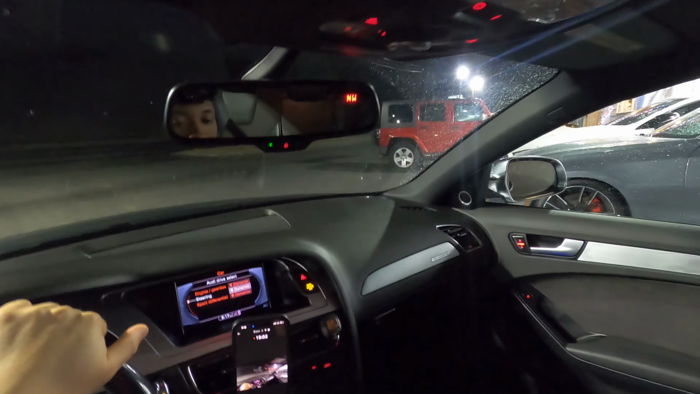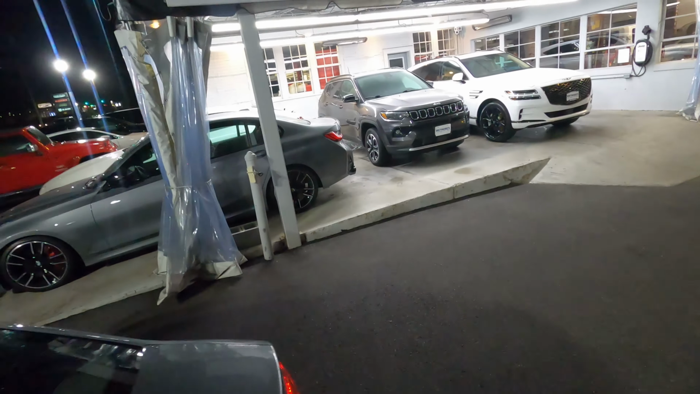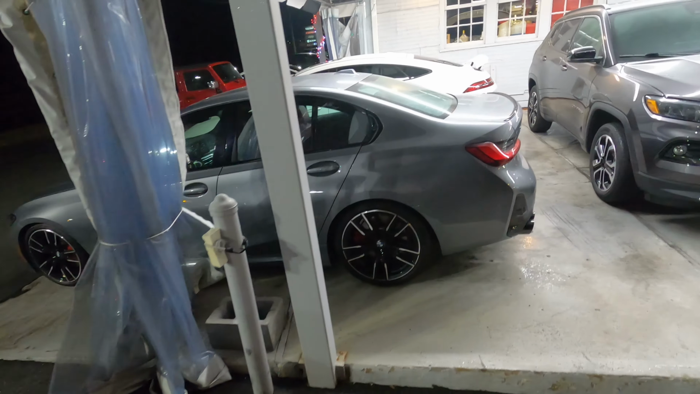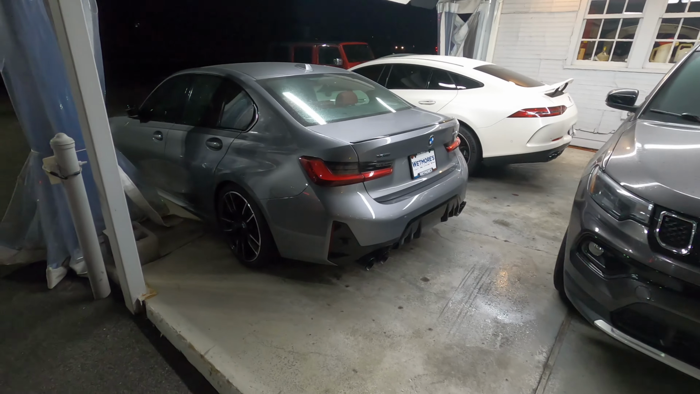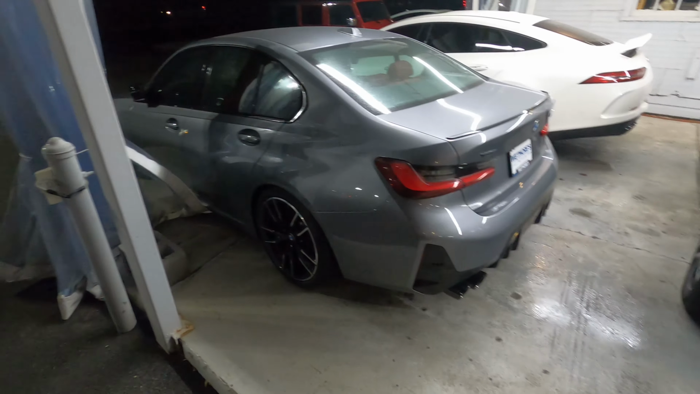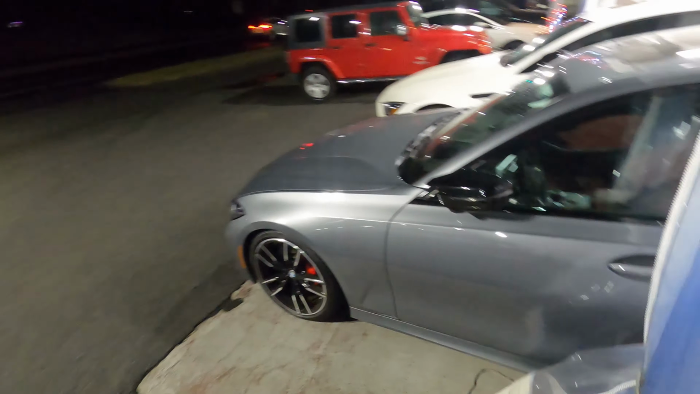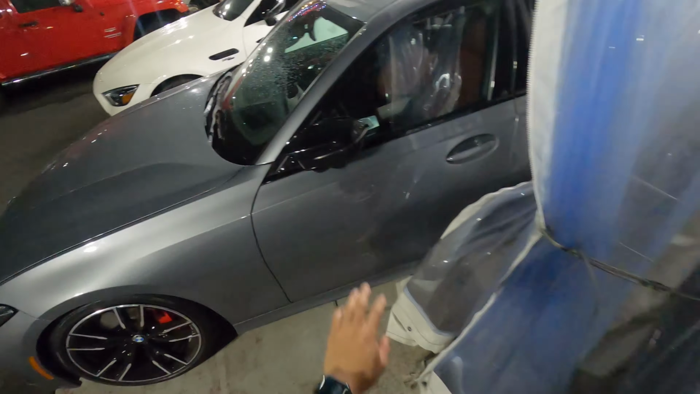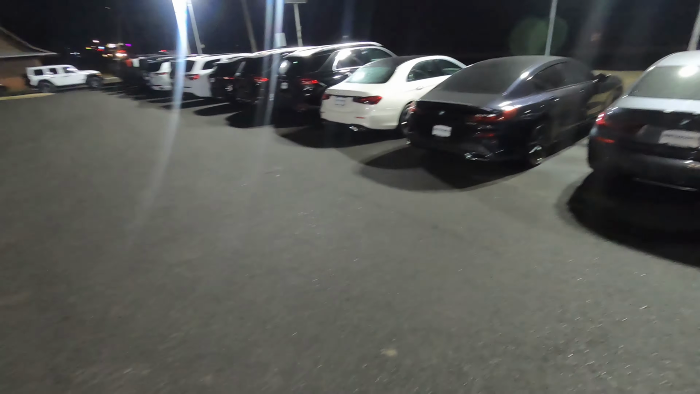Someone's racing. But anyways, guys, that's a pretty cool car. That's a cool M340. Yeah, that's cool. That looks sick. Is that AWE exhaust? Wow. So it's got the red on black. They got a Genesis over there. A lot of nice cars, guys. I think it's Jeep and Wrangler or something like that.